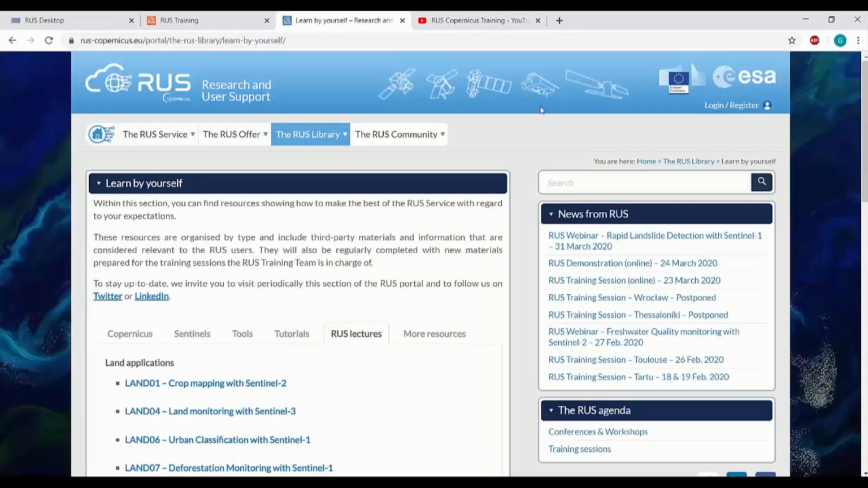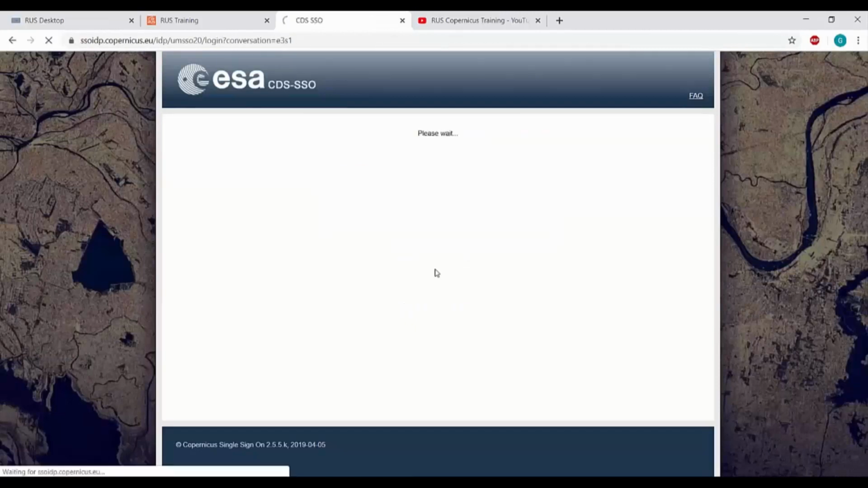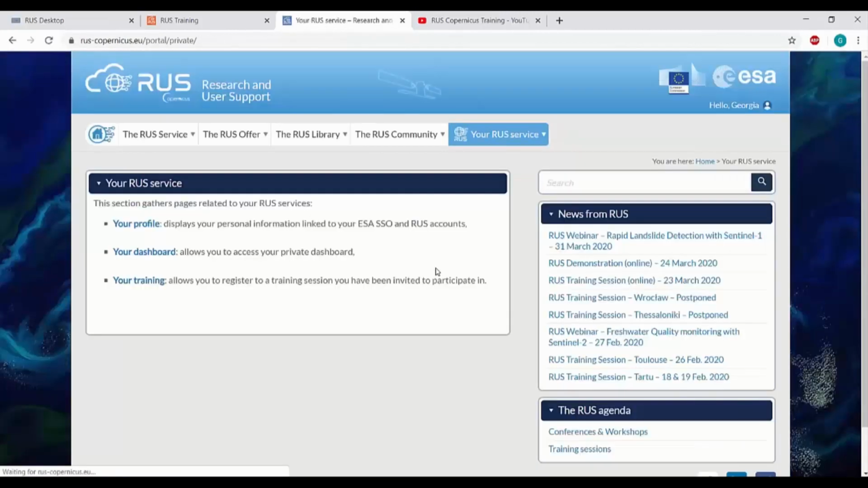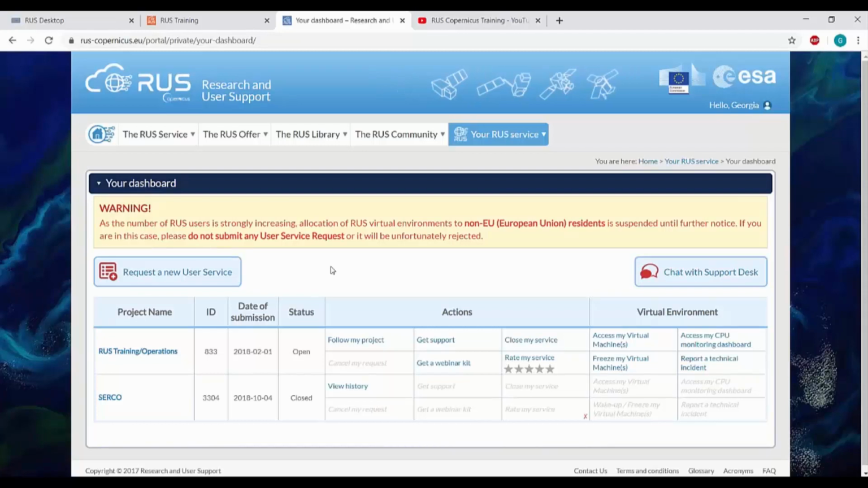So if we go back to this one, if we click here, login, register, once we have created our account, we just go here and we log in. I have my credentials saved. And here you have this interface. So if you go to your dashboard, you can click here, request a new user service, and you can request for a virtual machine. Once you have requested, you will see this table that appears down here that will refer to your virtual machine. And you can go here, click access my virtual machines and just access it.